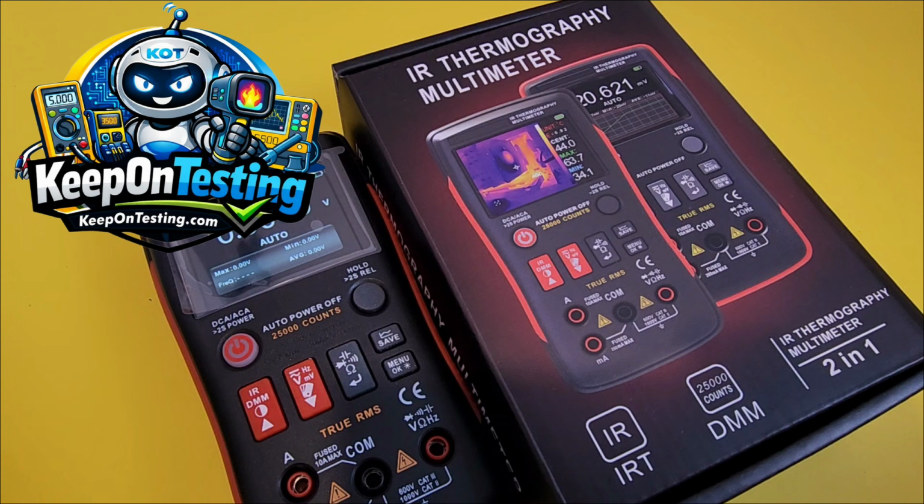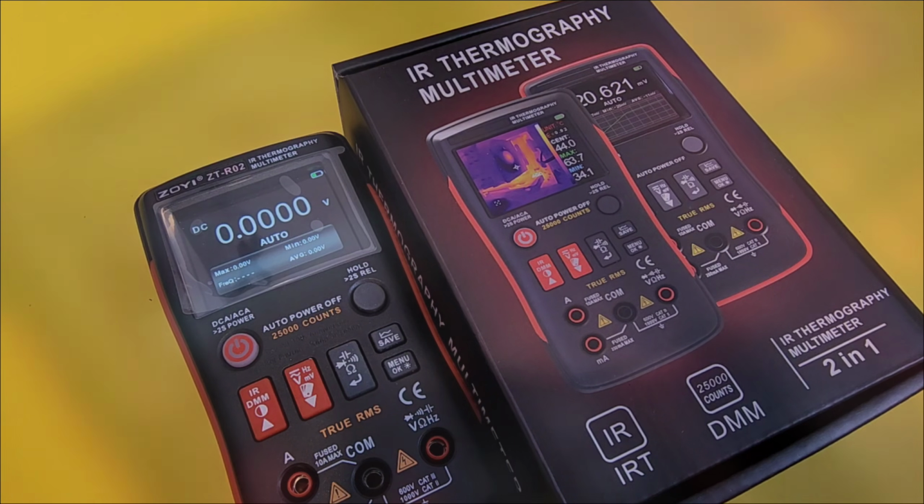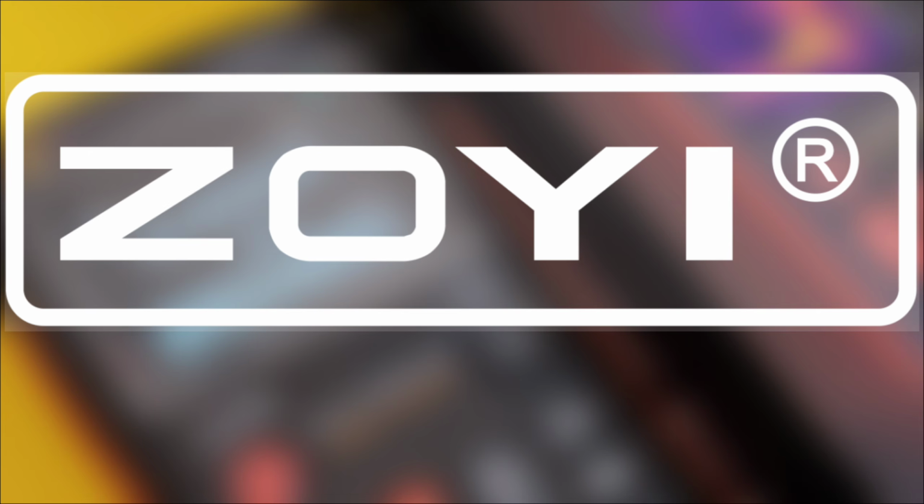Brand new from ZOYI ZOTEK, the ZT-R02, thermal imaging camera and a multimeter all in one. Oh, gotta love that combo. And a big keep on testing shout out to ZOYI ZOTEK, thanks so much for sending the camera in for this review. Big question, is the little ZOYI gonna end up being a FLIR killer? Stay tuned and let's find out.